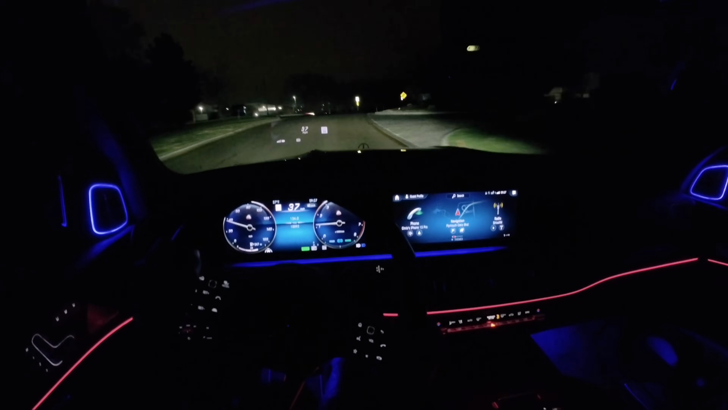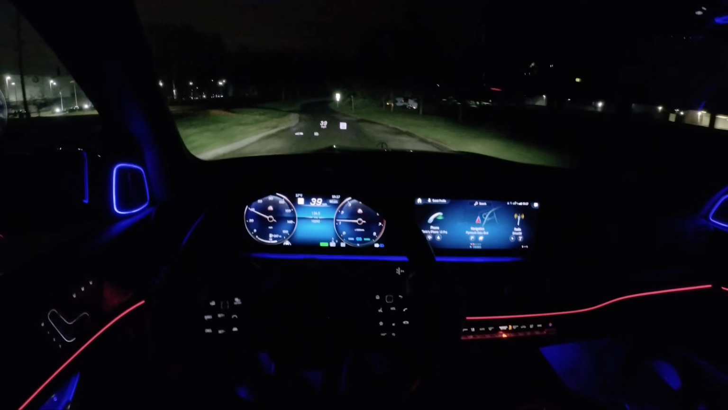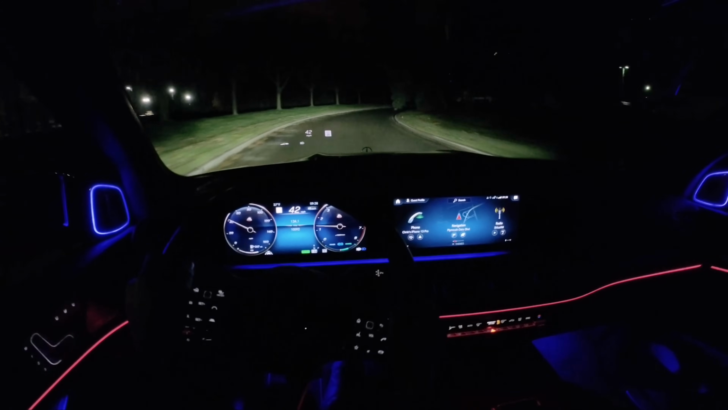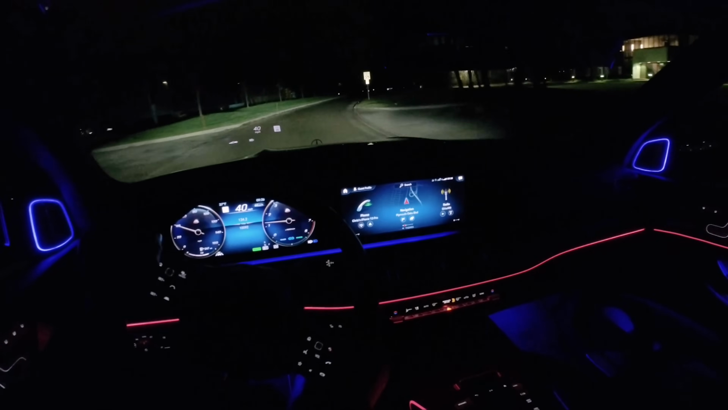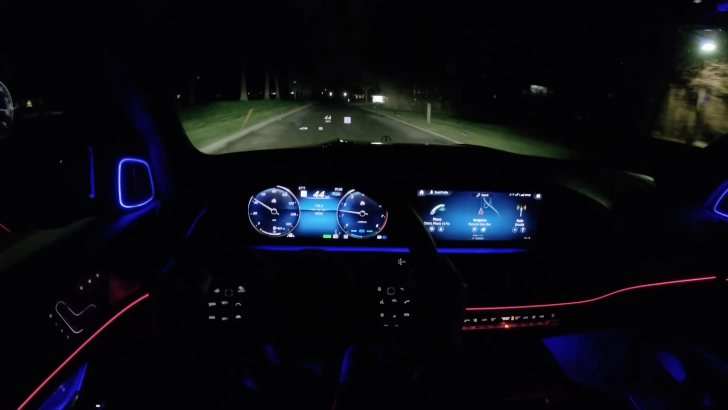You can see the bright headlights turn on there. They kind of present themselves. Incredibly quiet riding down the road. Amazing ride quality on this air suspension.